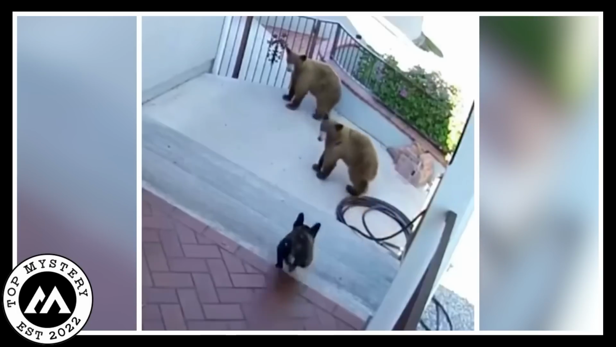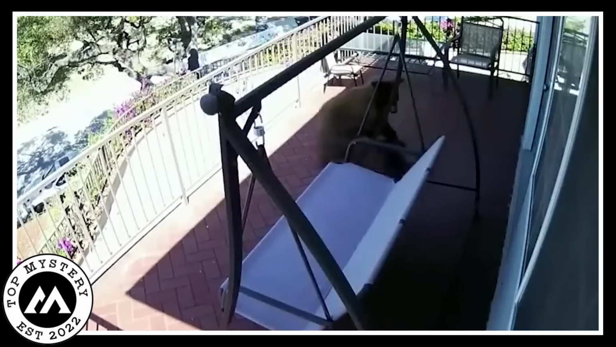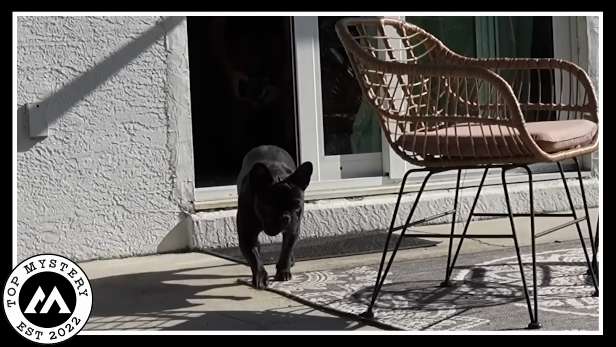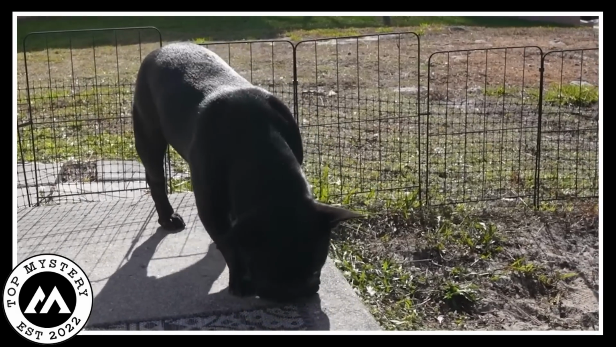The camera captured every determined move, every fearless bark, and every glance that seemed to challenge the very essence of nature. In these moments, the line between the ordinary and the extraordinary blurred. A small dog, unwavering in the face of danger, stood as the guardian of his domain.